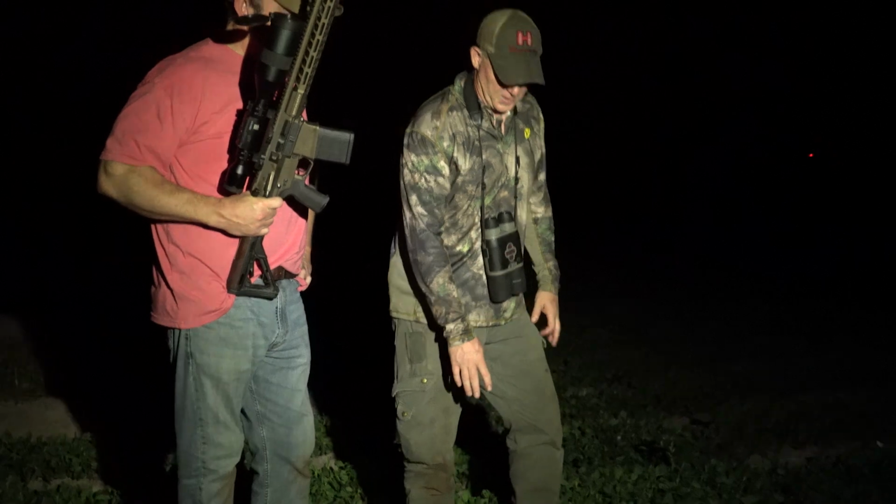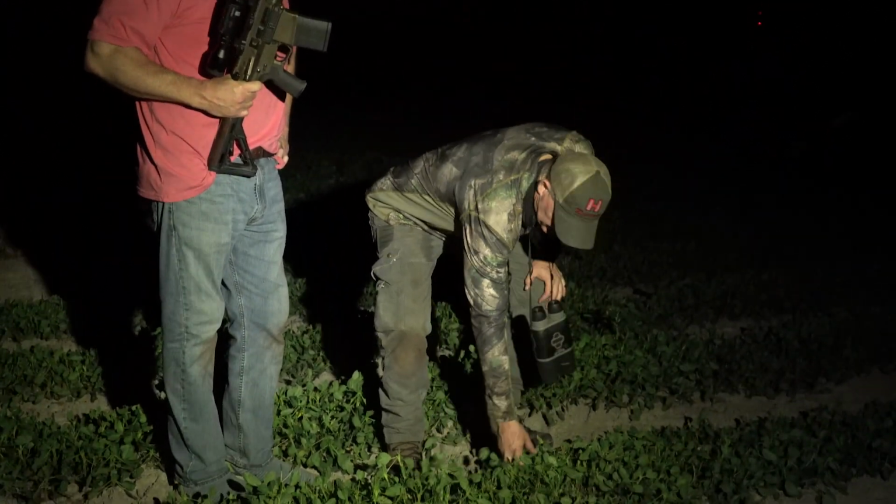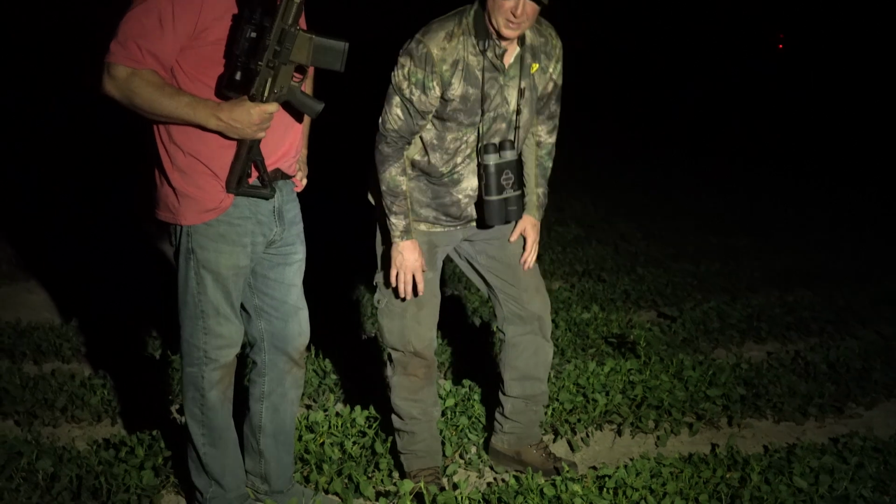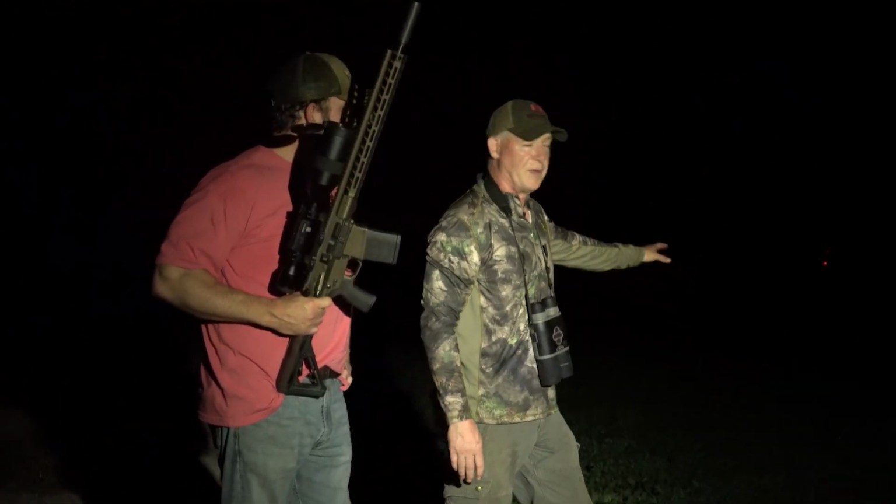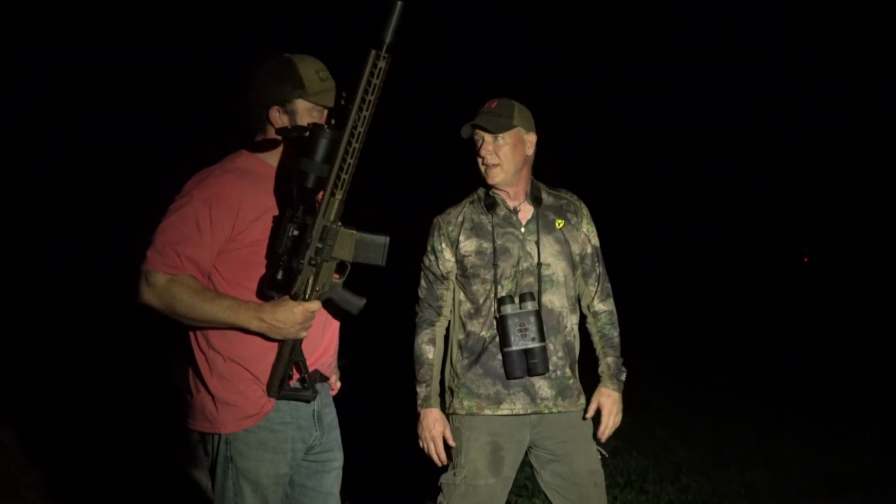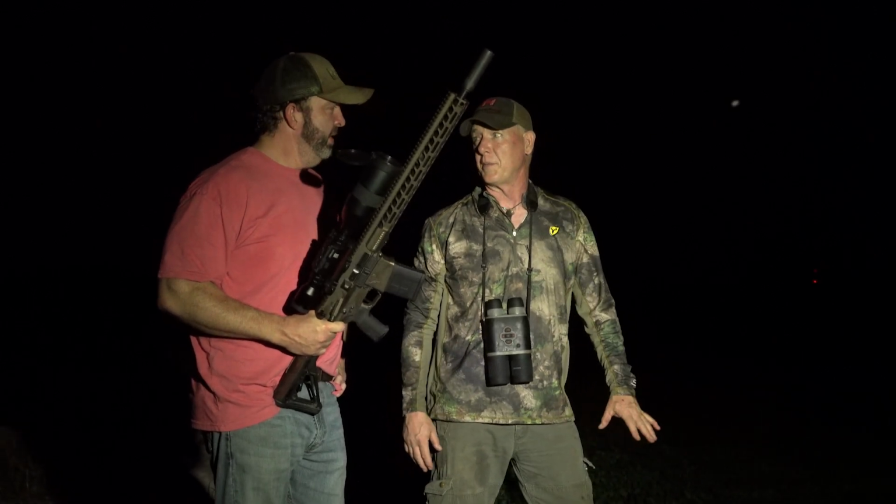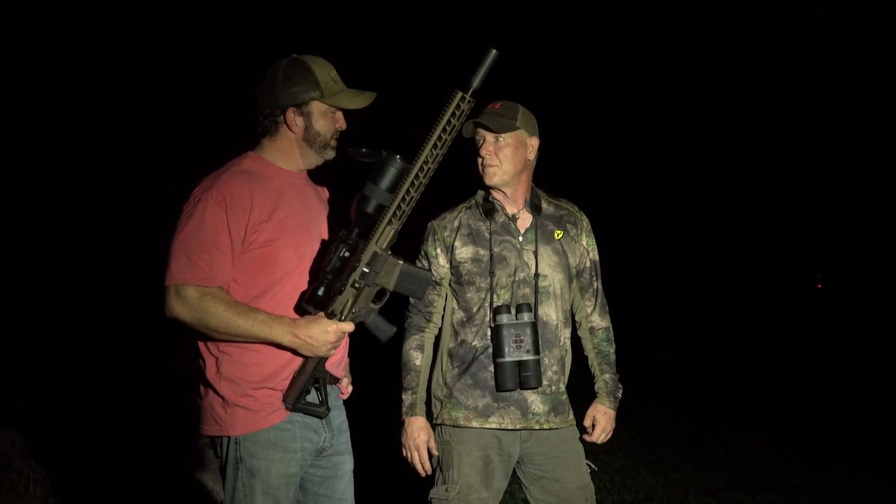So Chet was showing me, and you see how nice these peanuts look here, and they've even got some browsing, but they're a lot thicker rows. As we get closer to where that deer is, Chet was showing me yesterday, it's not going to be like this, is it? No, it'll be way more sparse.